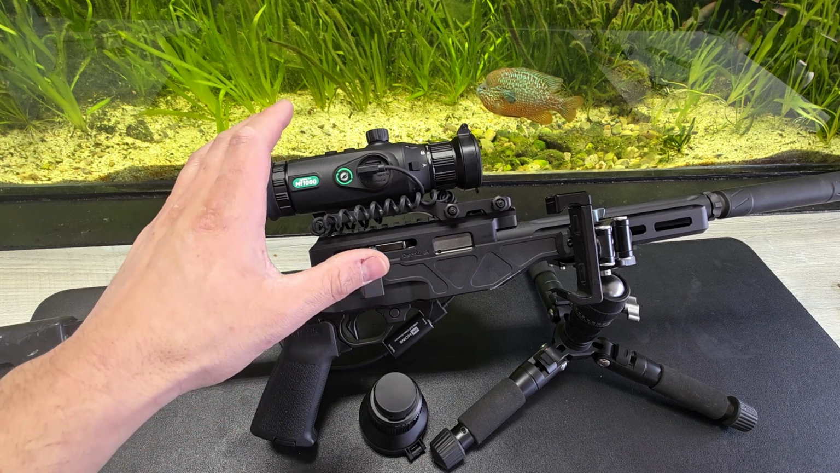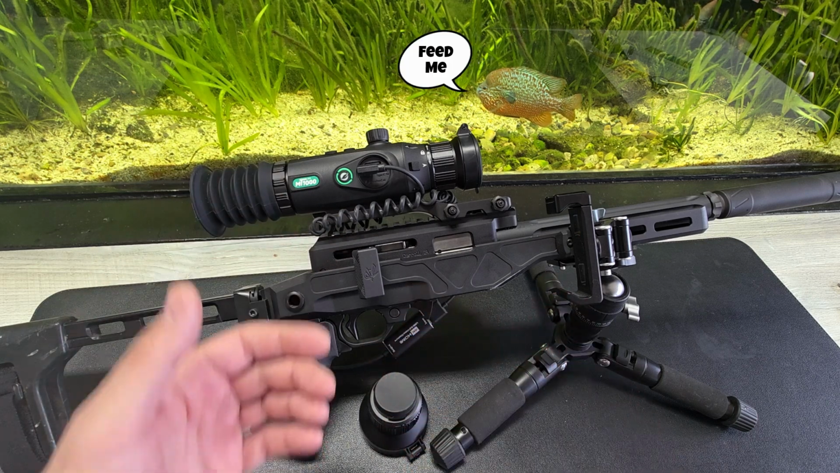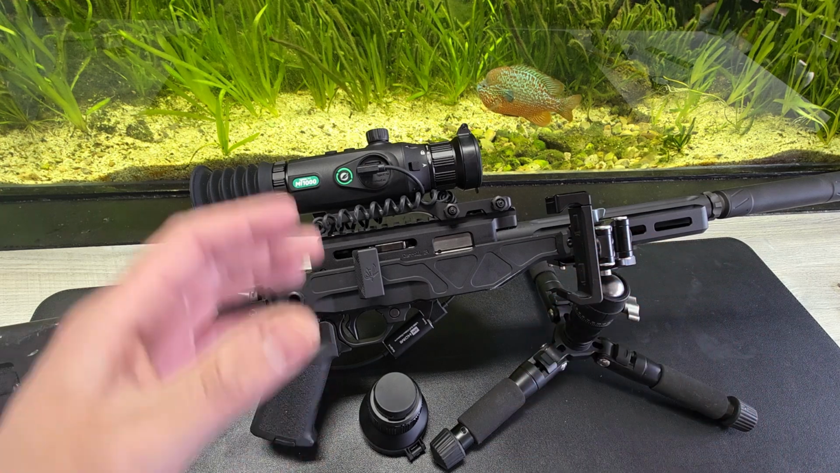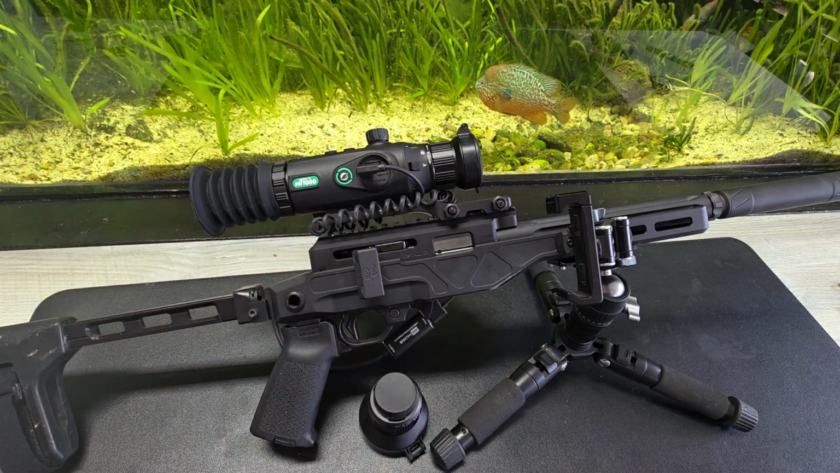This optic is great on a gun, but you can also use it as a handheld binocular. Say you're a home inspector or just an average homeowner and you want to see heat loss in your house. You can pop this off your gun and look around. It's got a very close focal distance on this 35mm lens. So this is dual purpose.